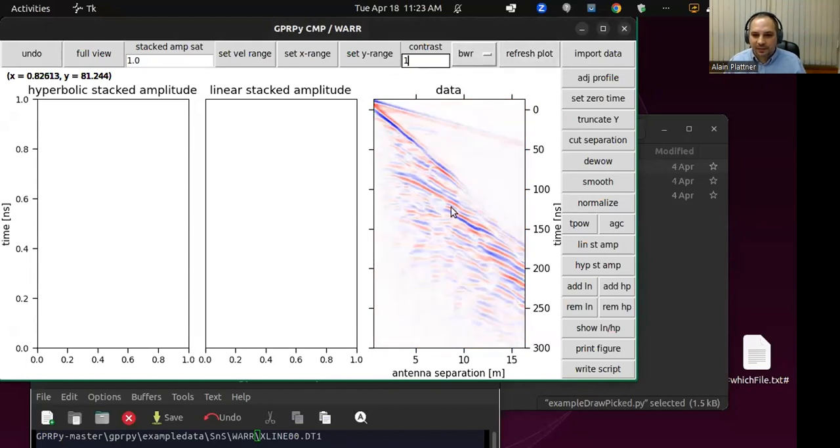Looks a little bit different. Now the focus is more on what is further out. Of course, there are other ways of normalizing. You can also do a TPOW or AGC, which are implemented. But let's run that stacked amplitude calculation.